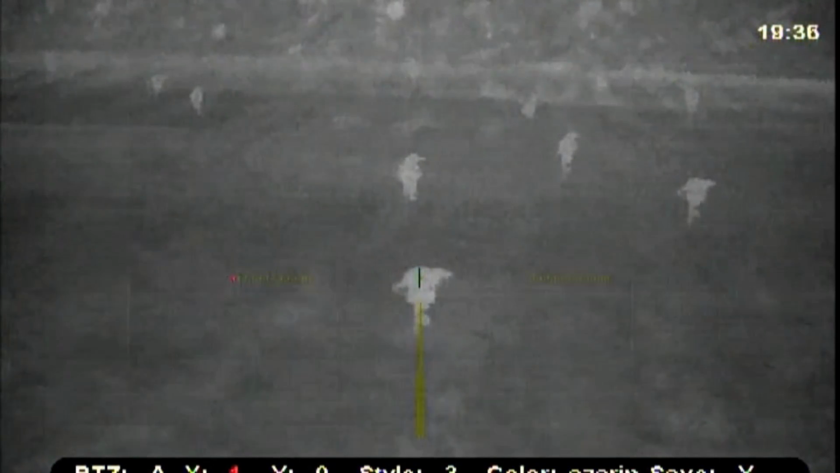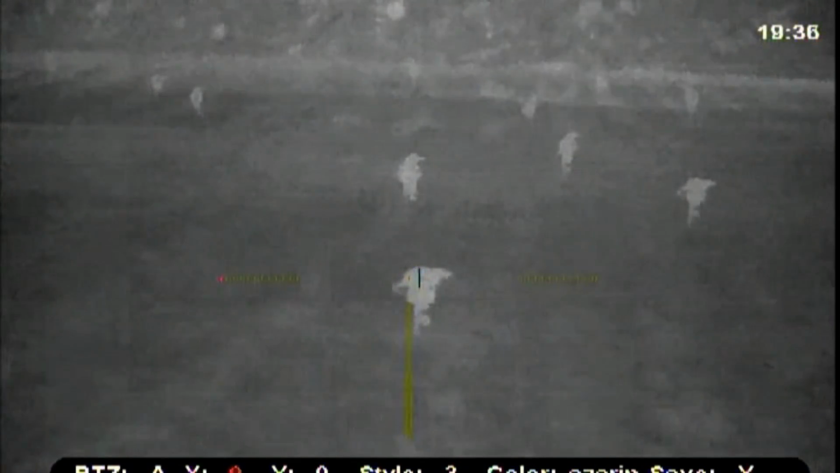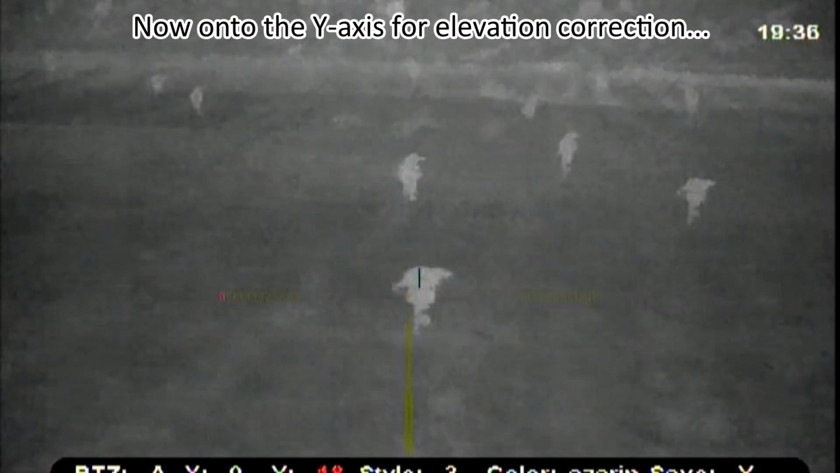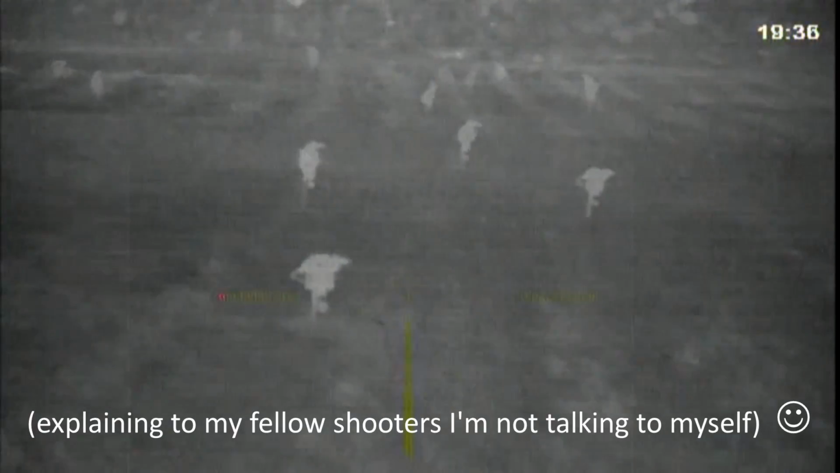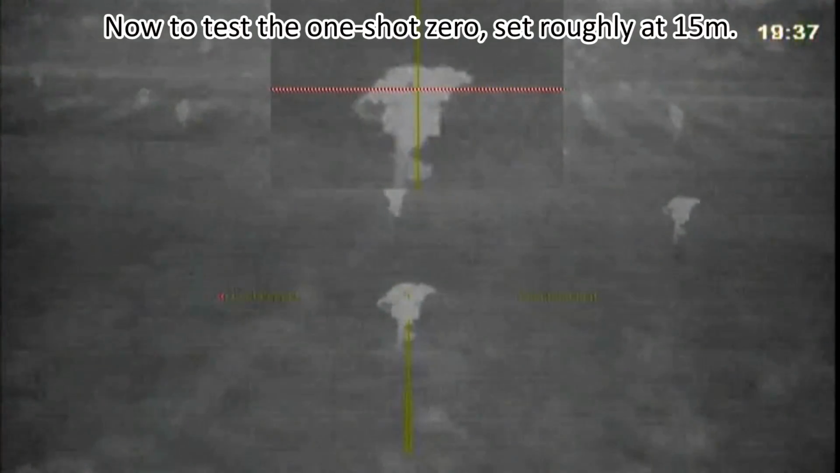Right. I saw the little flicker. Okay. Just excuse me speaking to my scope, I'm recording at the moment. Right, PIP on, PIP magnified. Let's see if I can hit the reset disc. I did. Right, let's see how close we are.